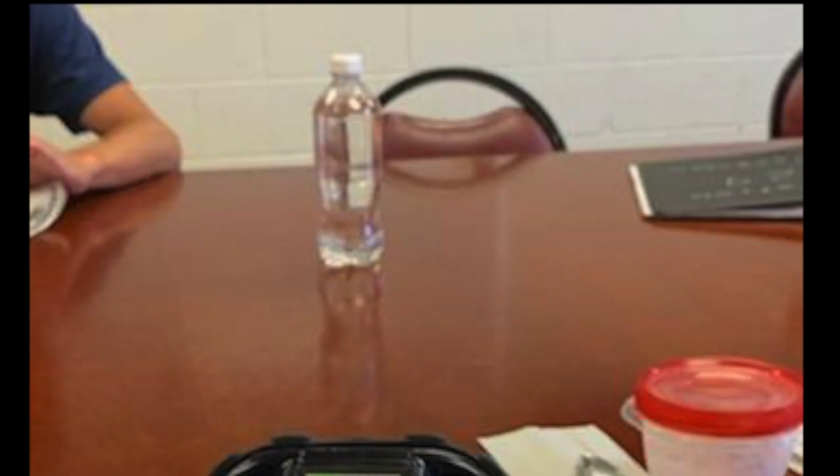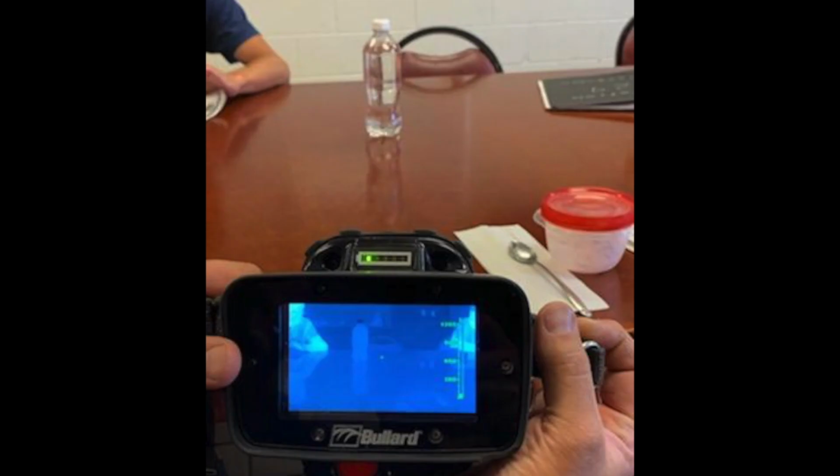In order to demonstrate this, let's take a water bottle that has been sitting at room temperature and is relatively the same temperature as its surroundings. What color is the bottle displaying as? Probably slightly cooler than the surroundings, but not by much. Remember, this is a passive emitter, and therefore, in a room full of other passive emitters, it may not stand out, and you have to scan more slowly to identify this.